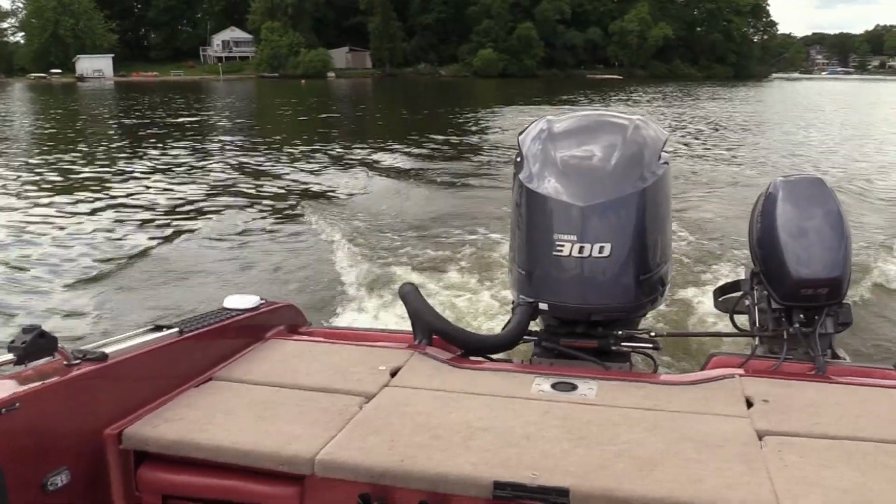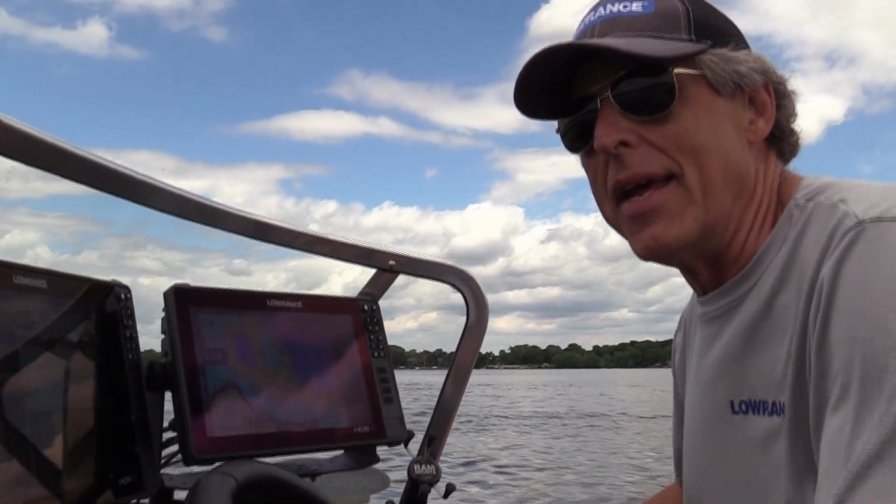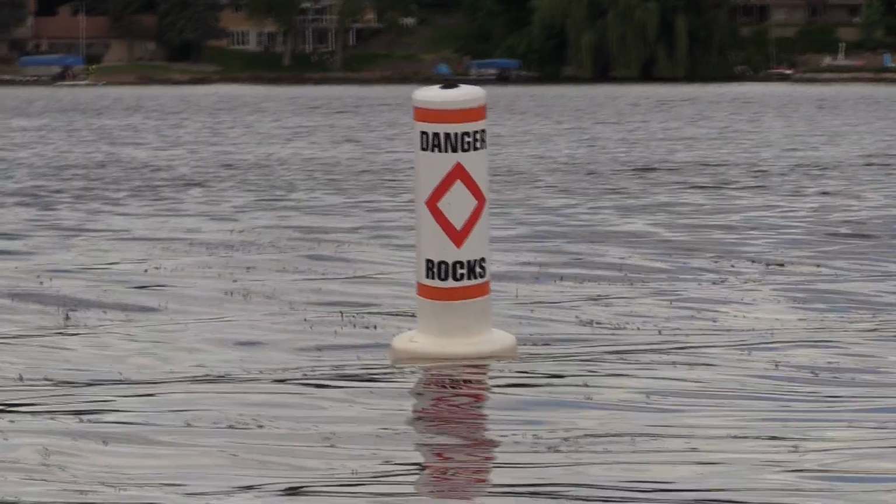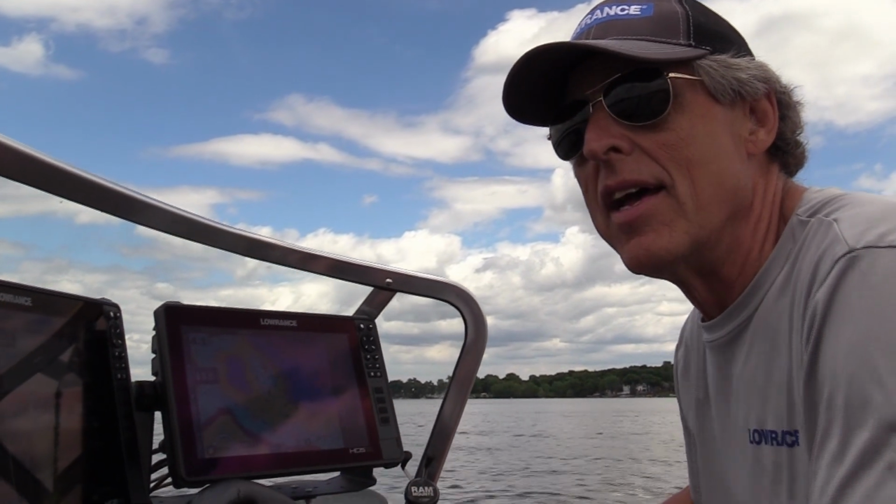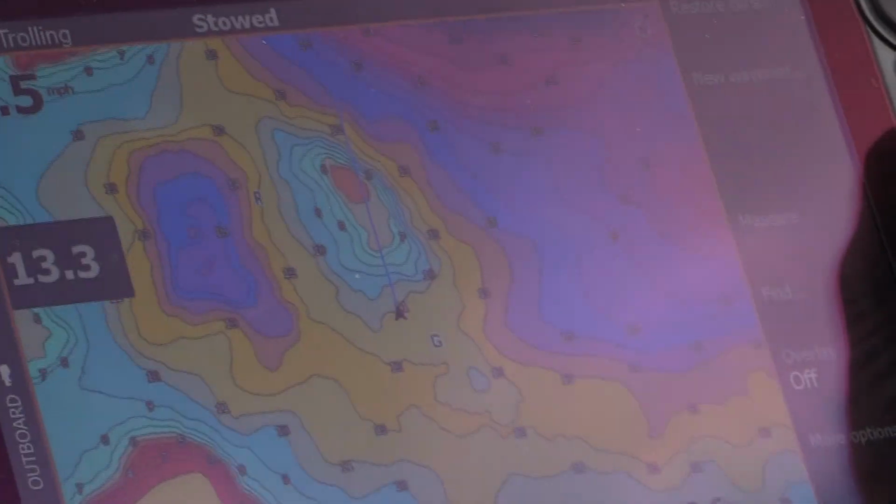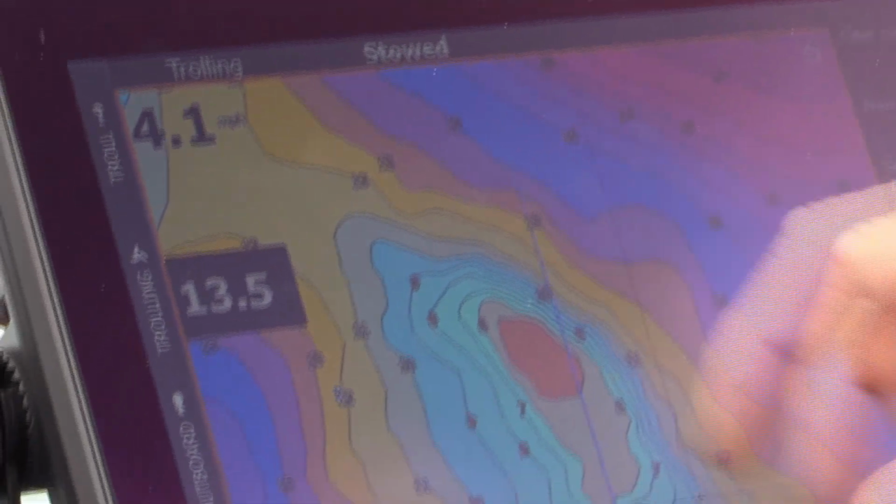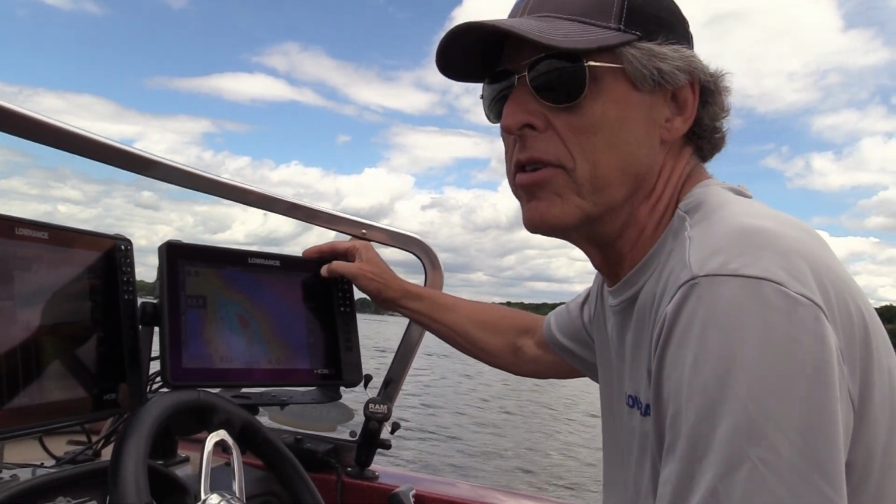The reason that we have our red set up for shallow is that we are coming up on a pile of rocks where there's a marker buoy out here, and if we were out here at night and didn't actually see that, I could see this red coming up on here, and I'll just zoom in on this so you can see that. So that could save us from serious damage to our prop or even to ourselves.